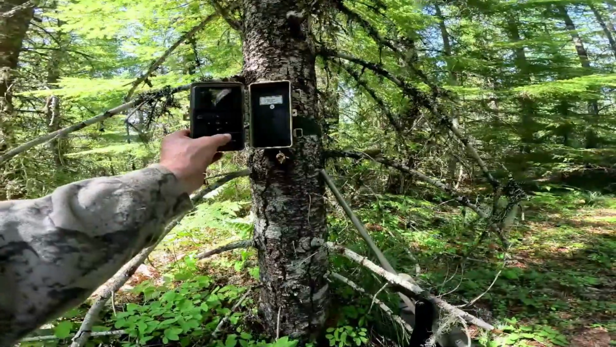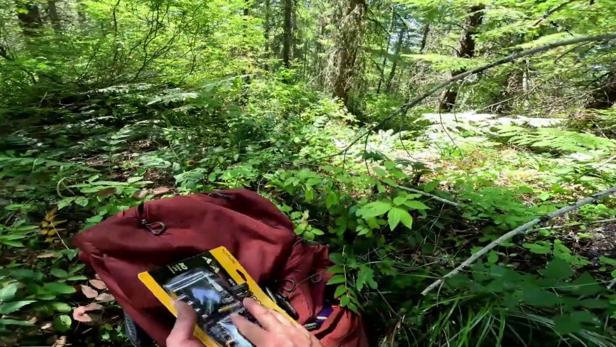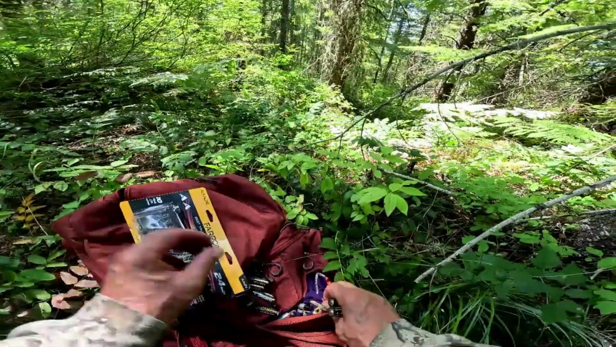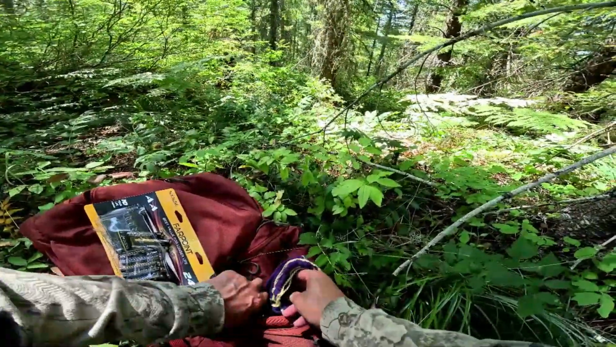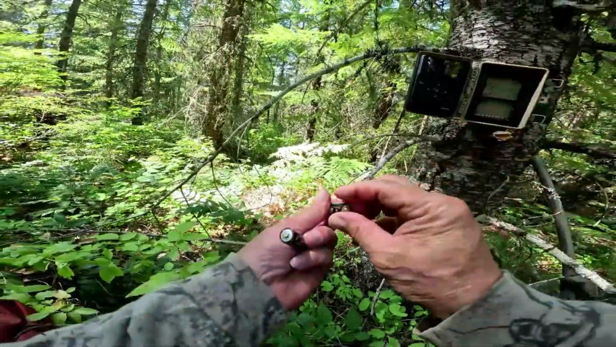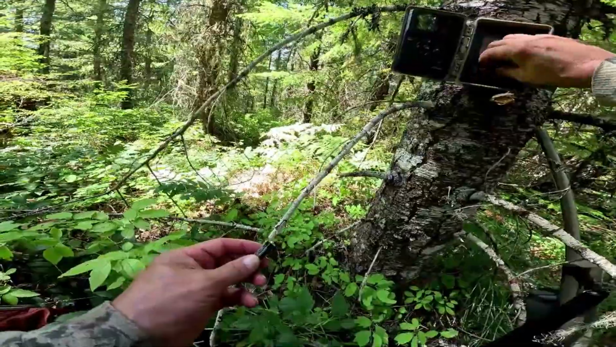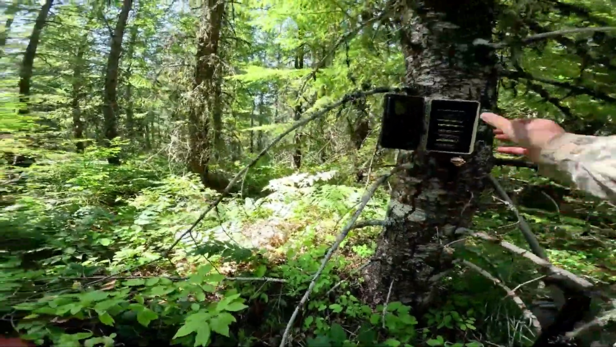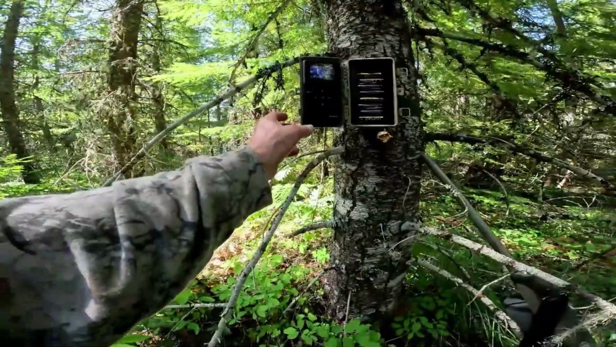Okay, dead batteries. Kind of expected that though. Oh shit. Damn. Uh-oh. Oh, there it goes.